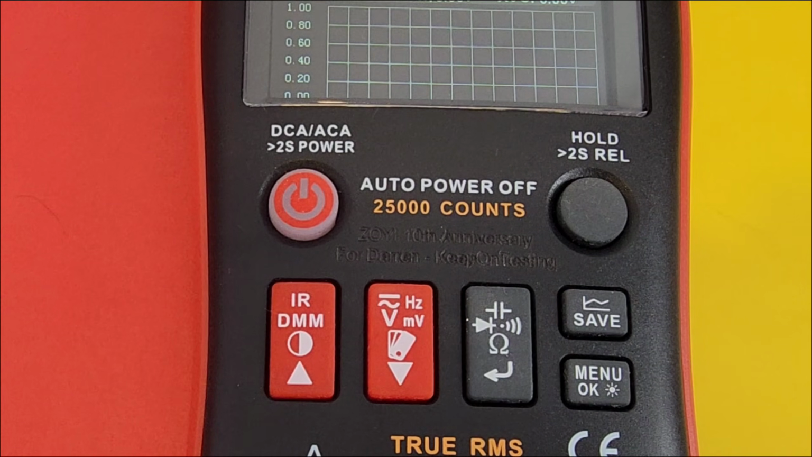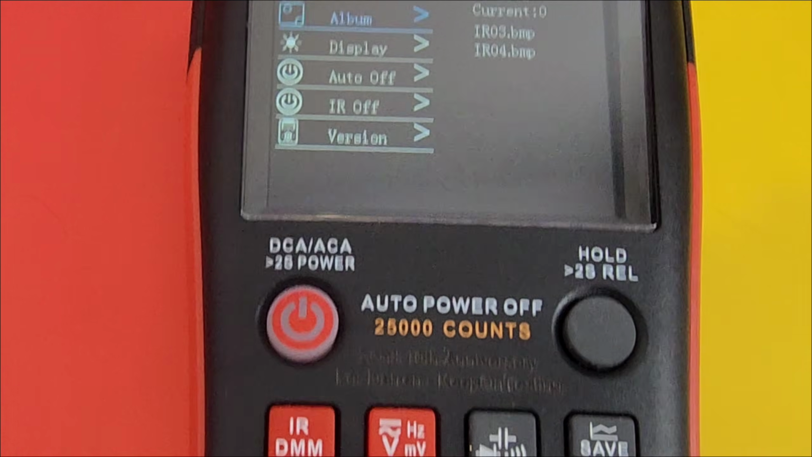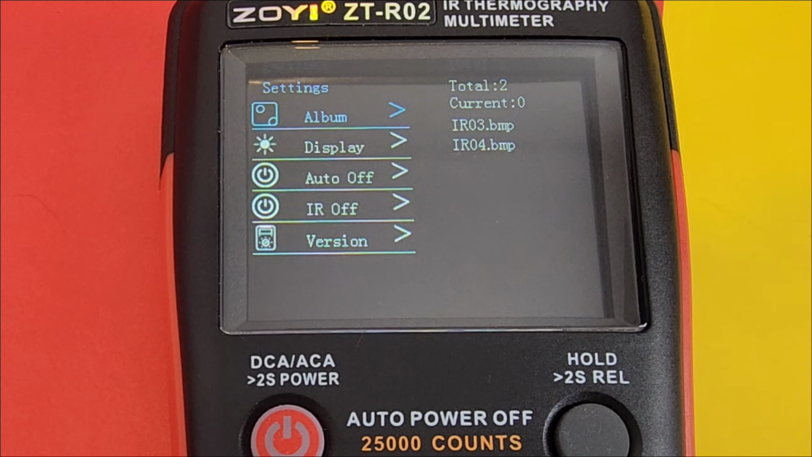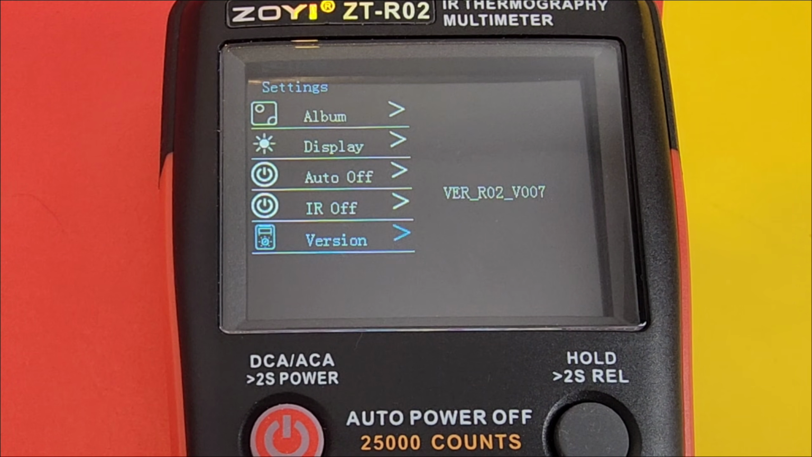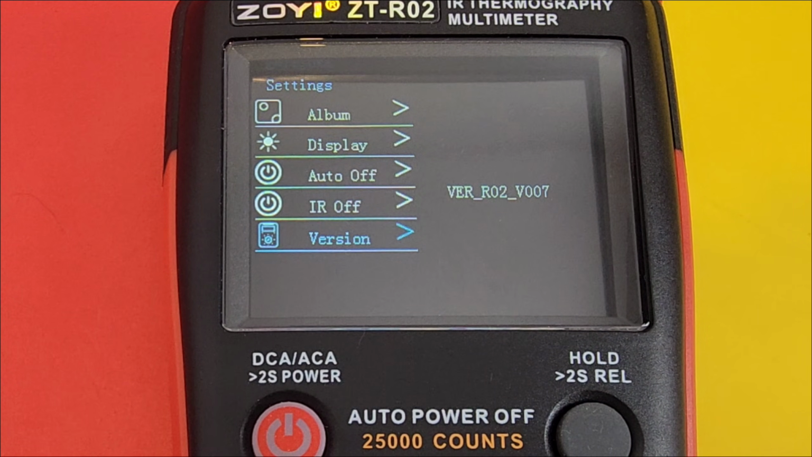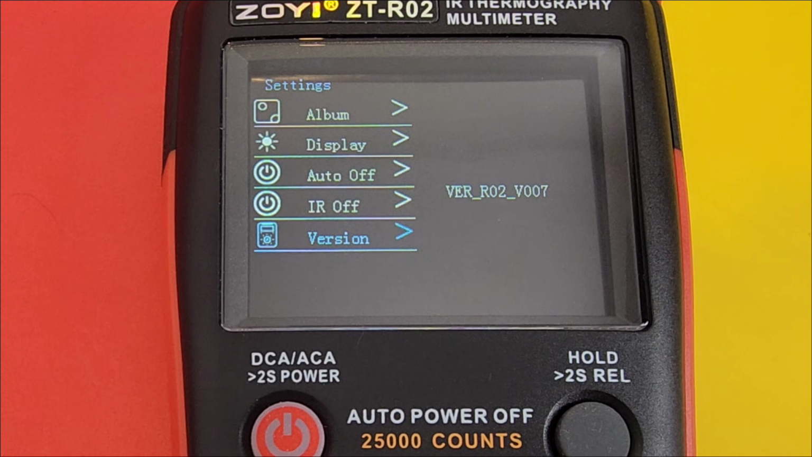A ton of features in that menu setting. Hit the menu like so, and look at that. Album, display, auto off, IR off, version number, what have you. Version number, I'm curious, what are we at for a version number? Version R02 V007. I believe this is firmware upgradable as well. I will confirm that.